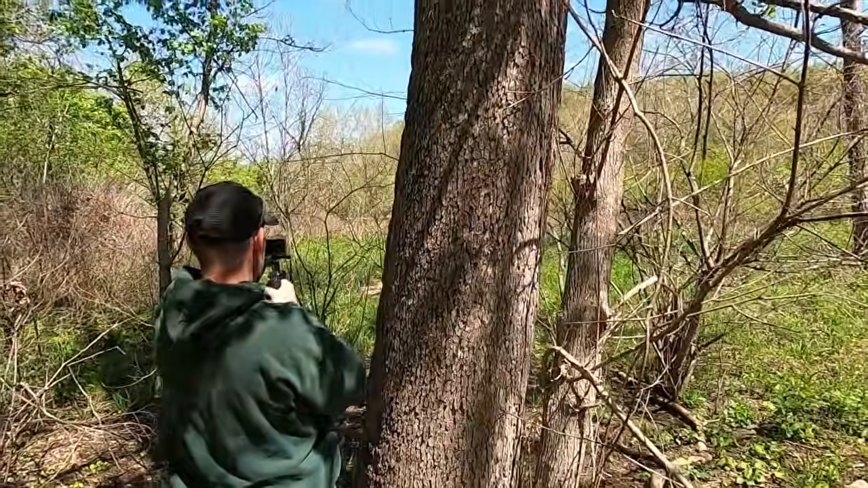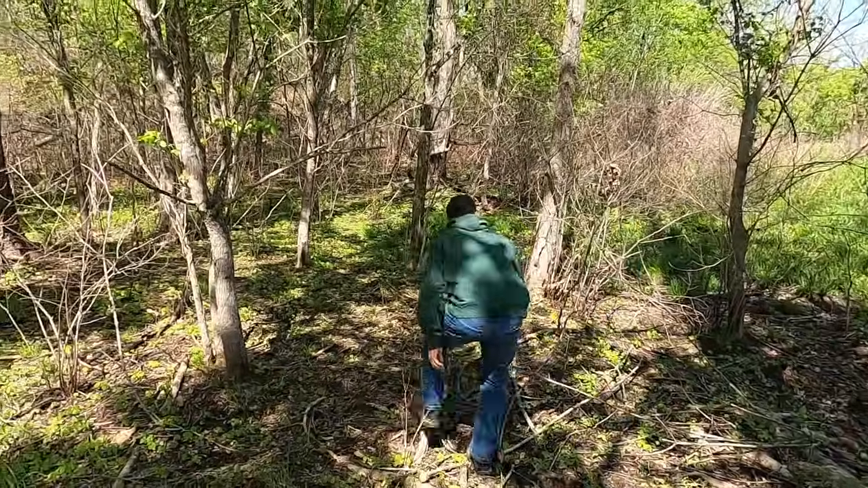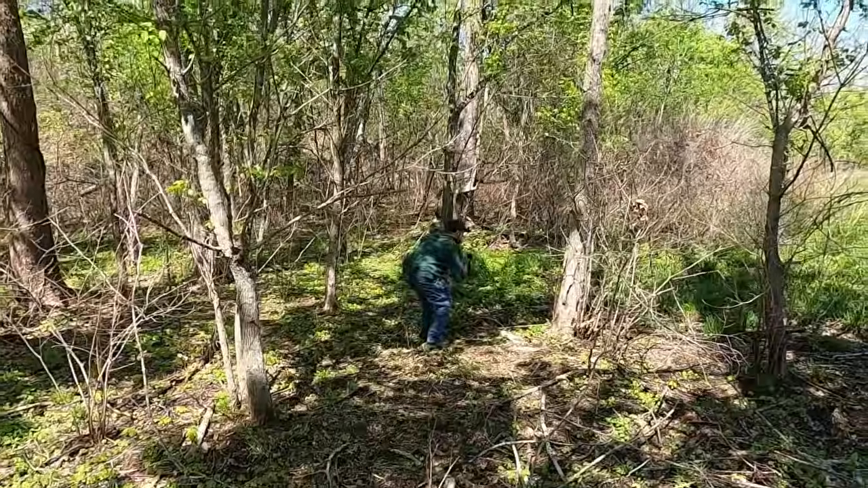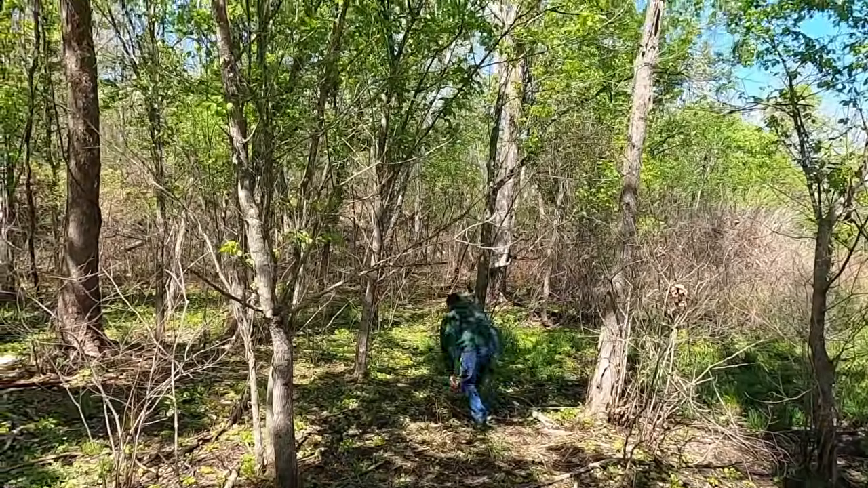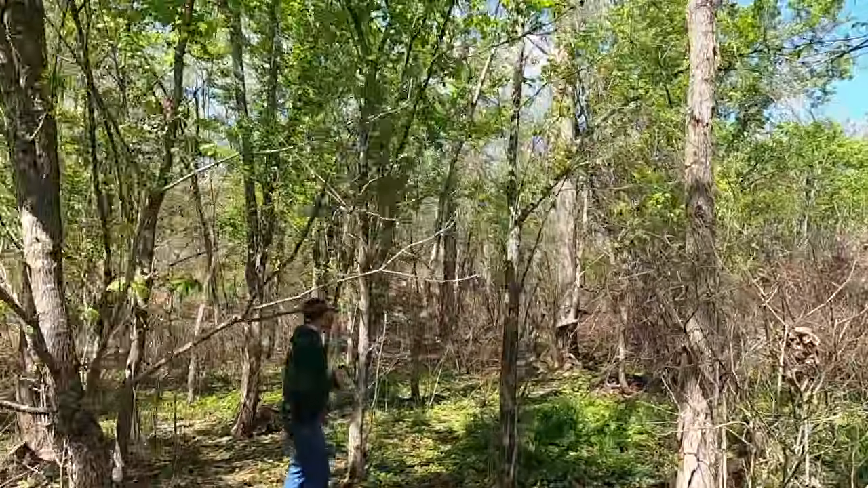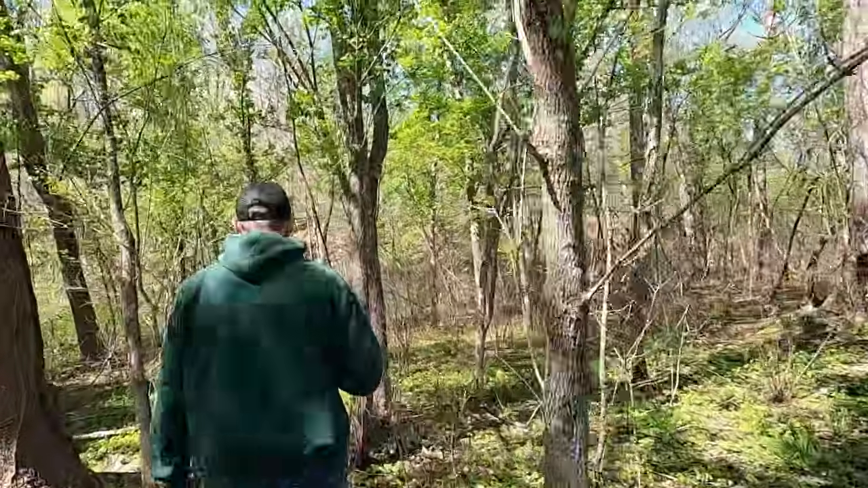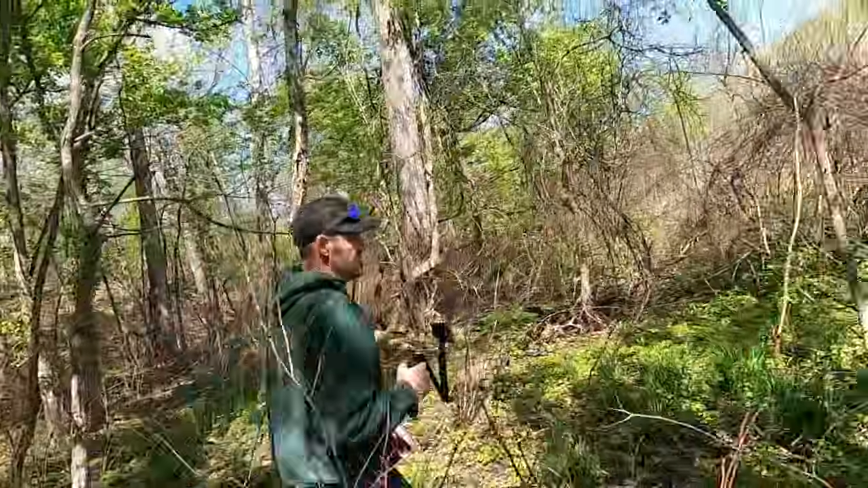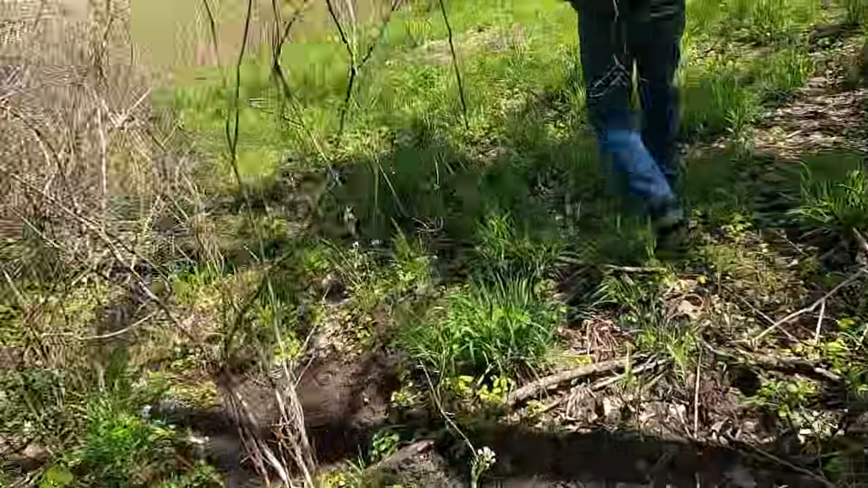That's where we were. So Shane shows the location of the thermal figure, and it's leaving in that direction, and that leads over to the spring-fed creek where he found a possible track impression. So we will now head in that direction. We got to get the log anyways. Let's actually go out and around. It's much easier. Got these crazy thorns back here.